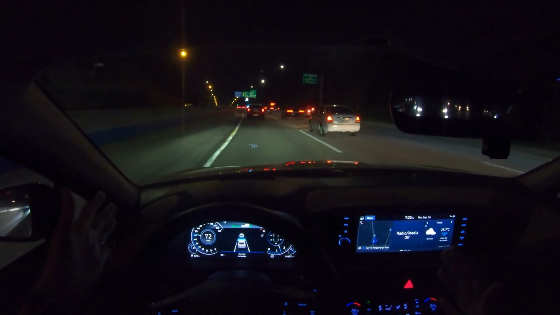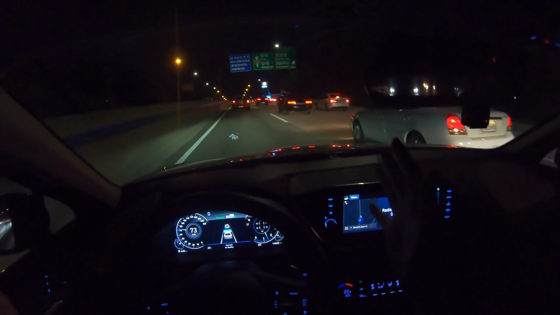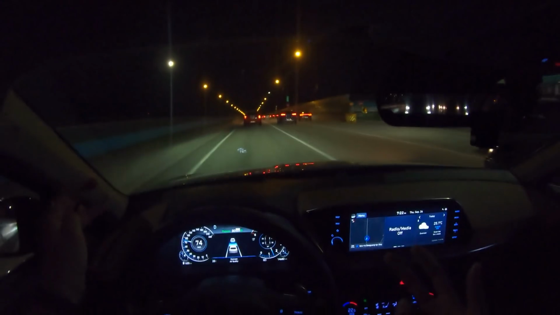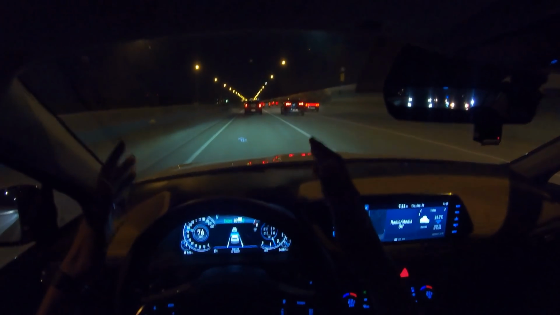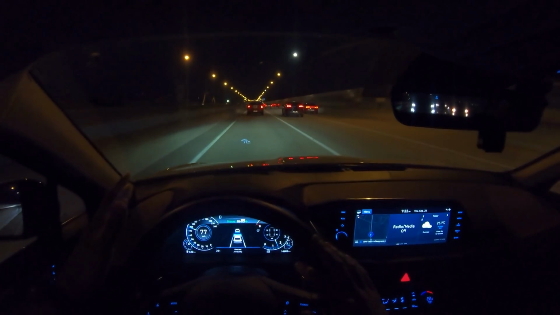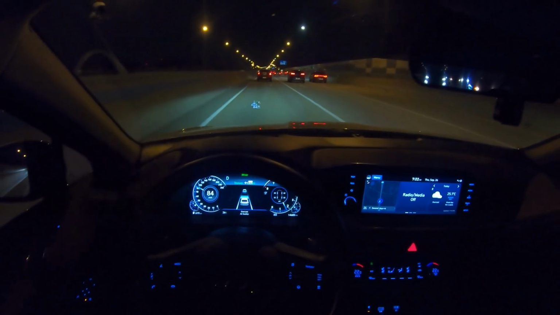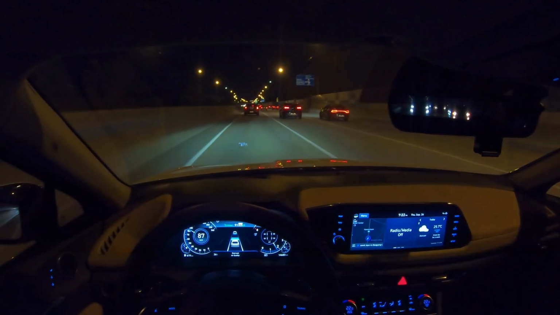But still, I noticed that when there are not clearly marked lanes, it will kind of get confused and freak out. So you always have to be ready. This is only a driving aid, helping you to drive better, not drive itself. But Hyundai really makes a good system. As you can see, I set the speed above the speed limit, but it's keeping a safe distance with the car in front.